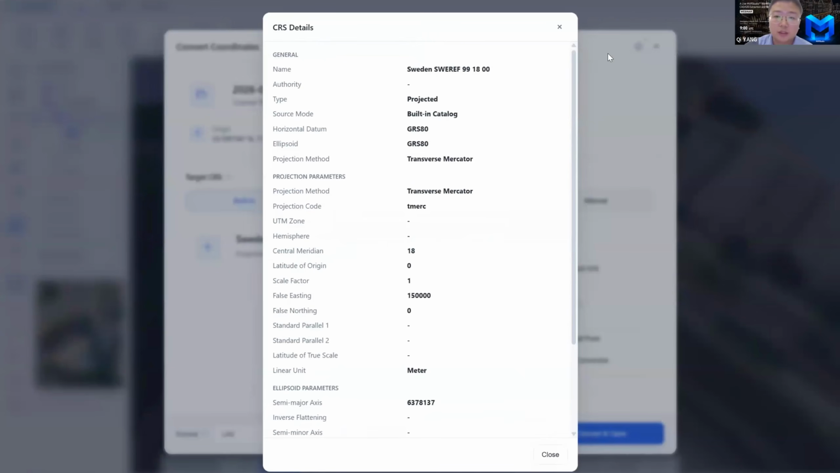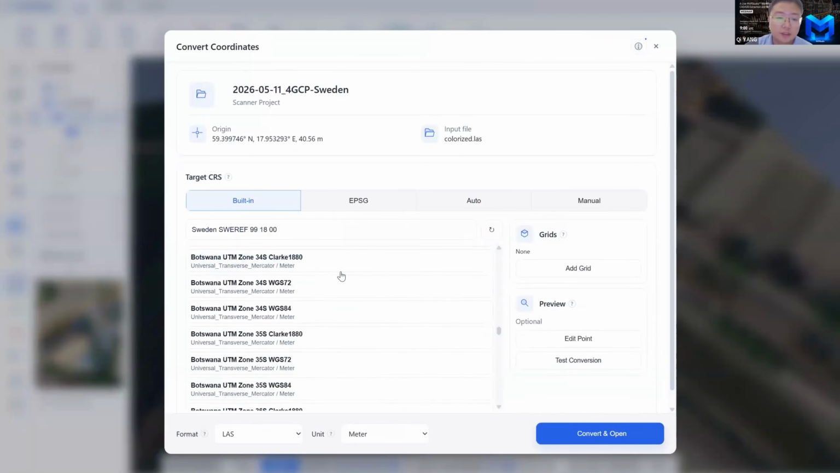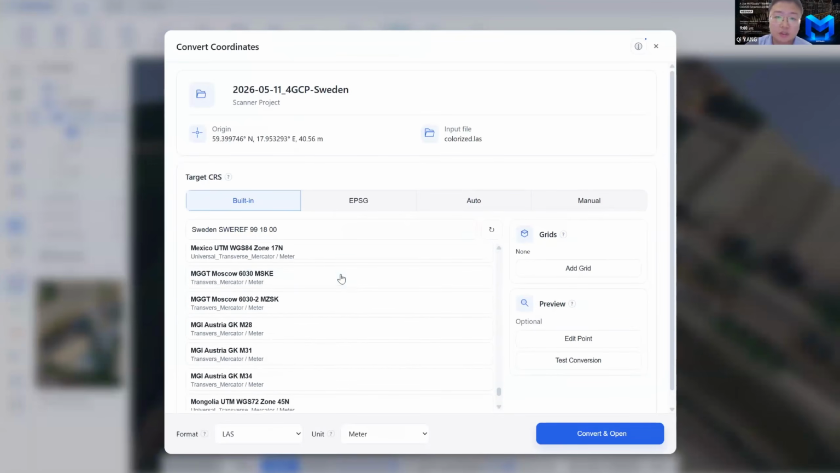It's automatically already inside. So a lot of customers, even if they are not surveyors, can easily find their own coordinate system here. It already covers nearly all the countries, and you have all the special parameters.